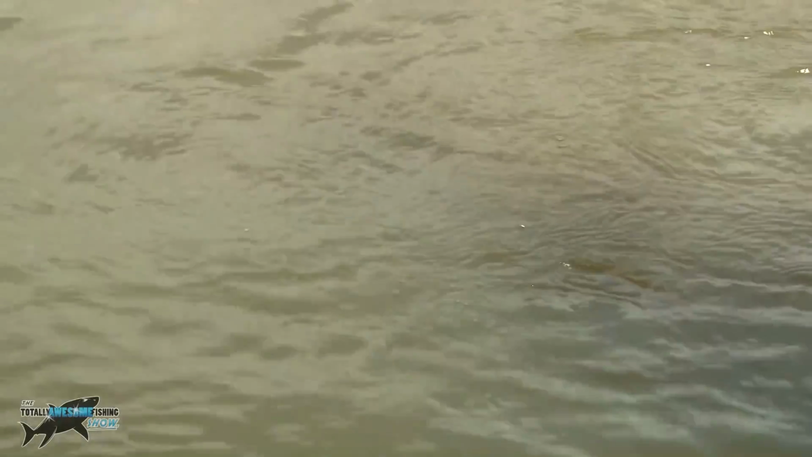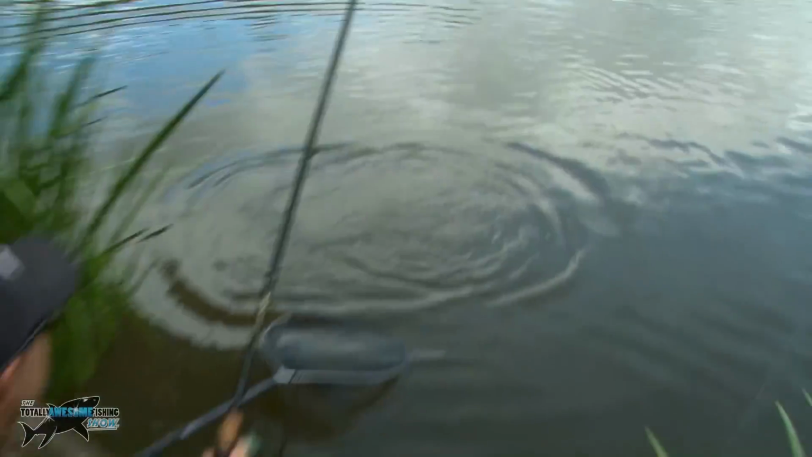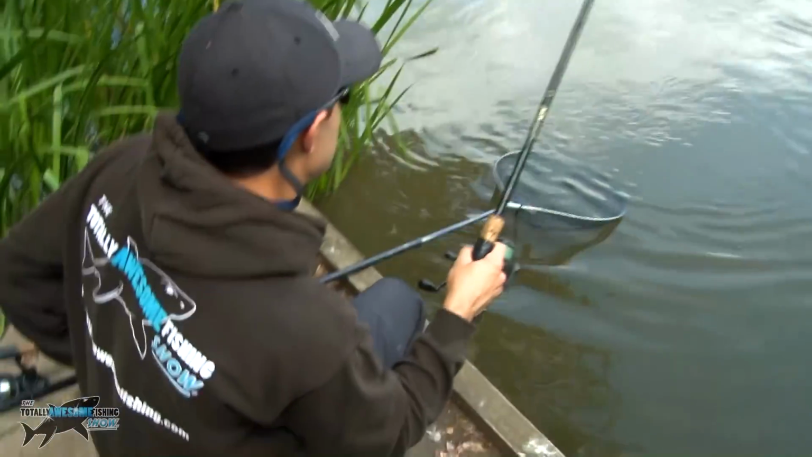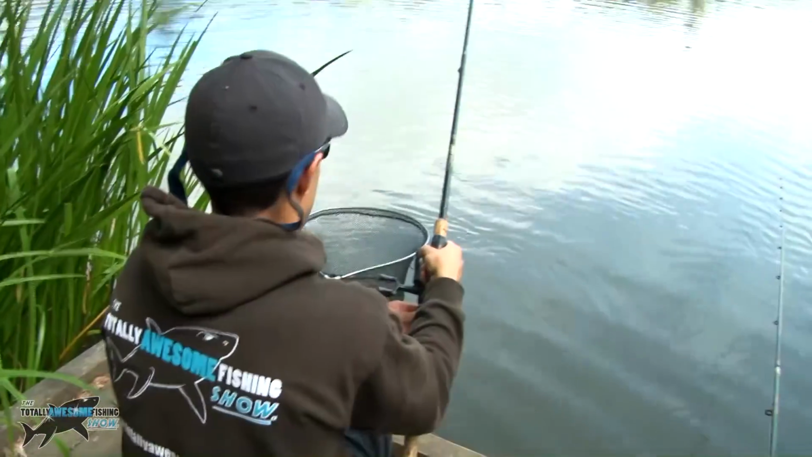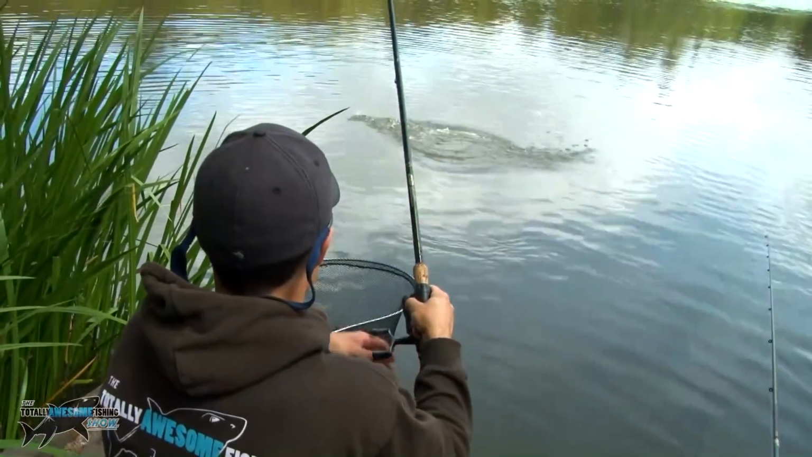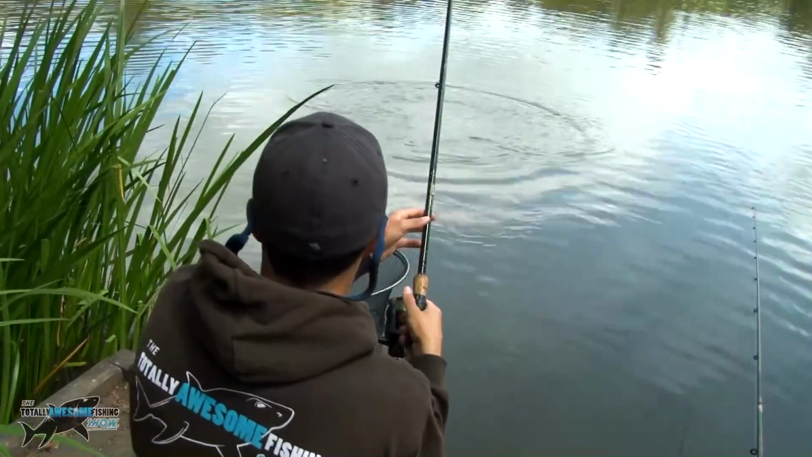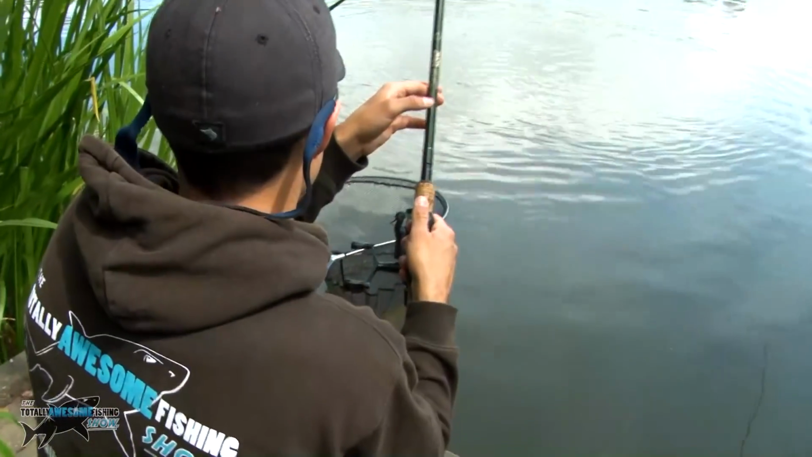Nice zander. Take your time. No, if he comes off, he comes off. It's amazing you had it on that time. Don't let the feeder bang in the edge of the net. Best fighting zander I've had. Didn't it? Well, on that small hook. About 5 to 6 pounds, I think. Yeah. PB zander on this tackle.